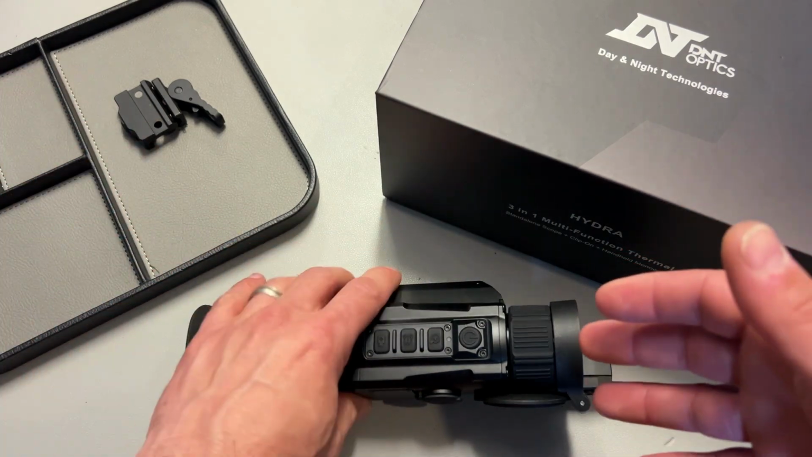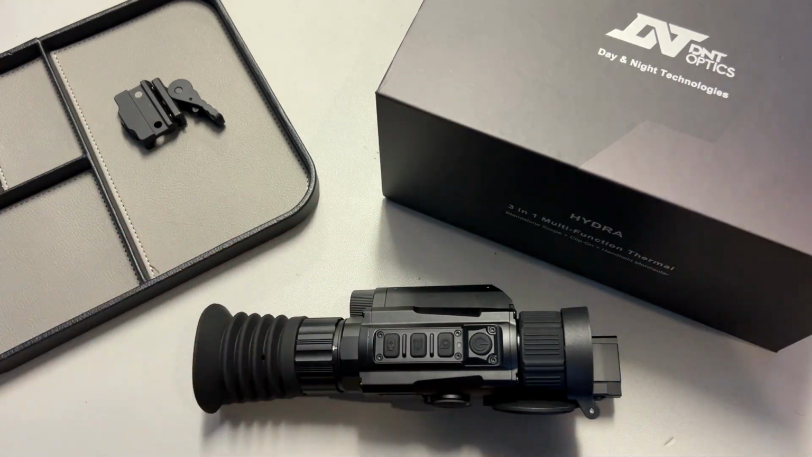But enough kind of talking about the optic. Let's actually look down and see what it looks like.